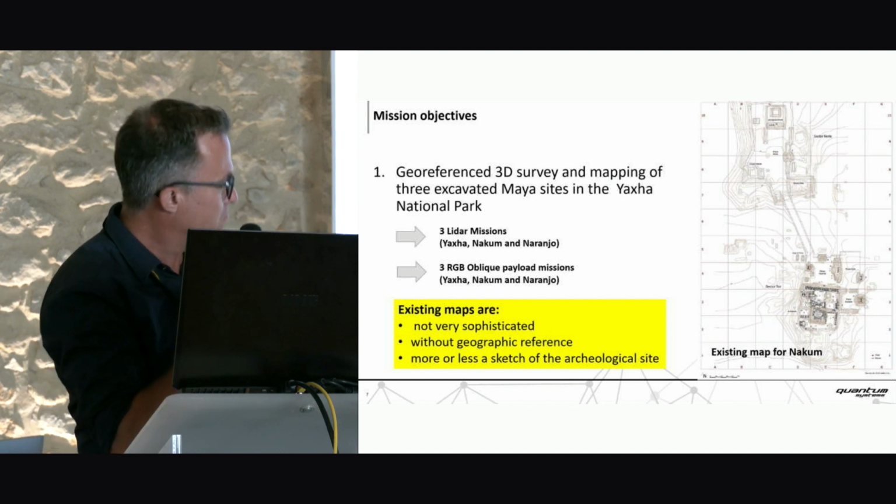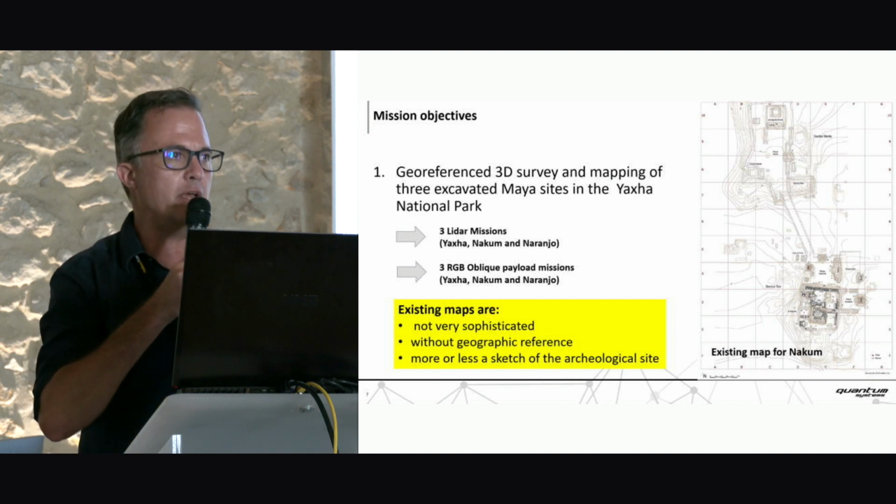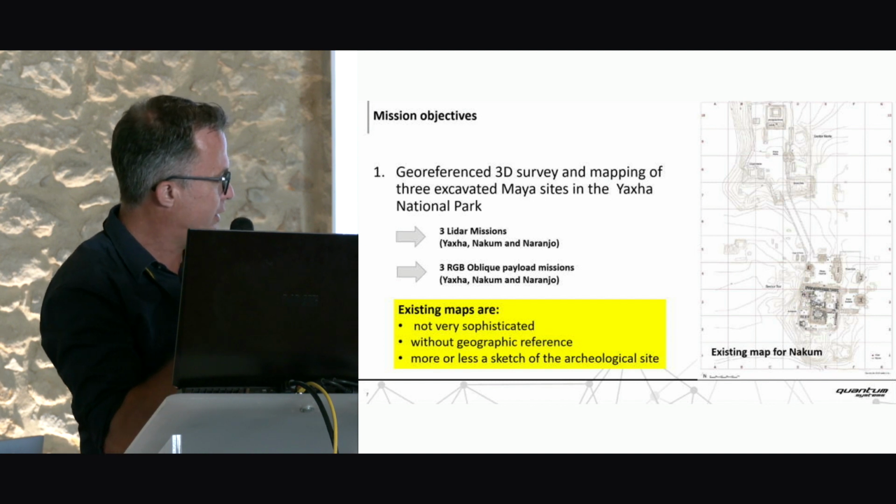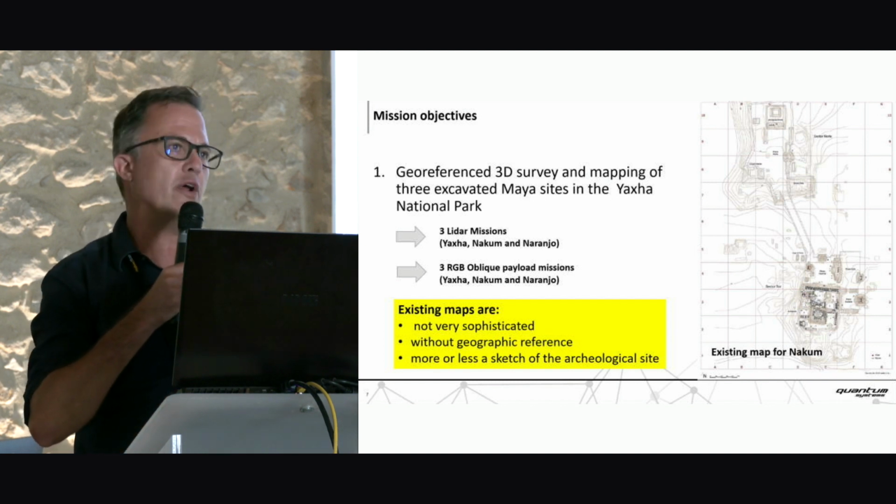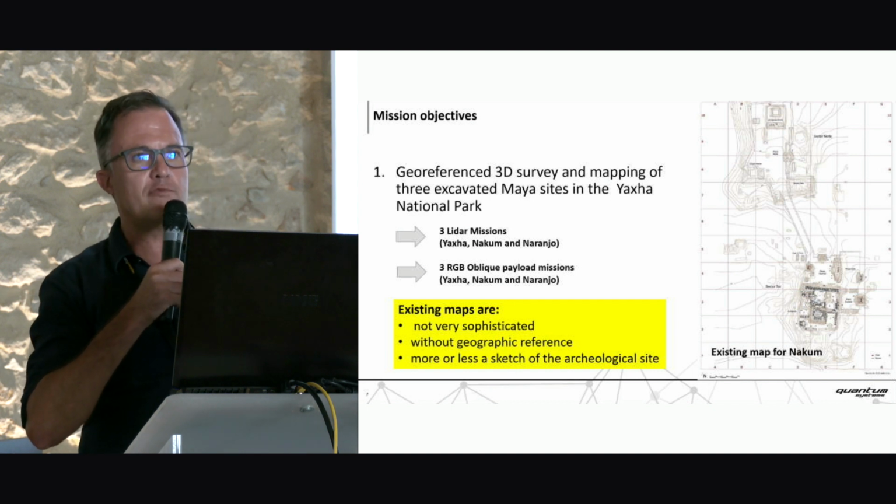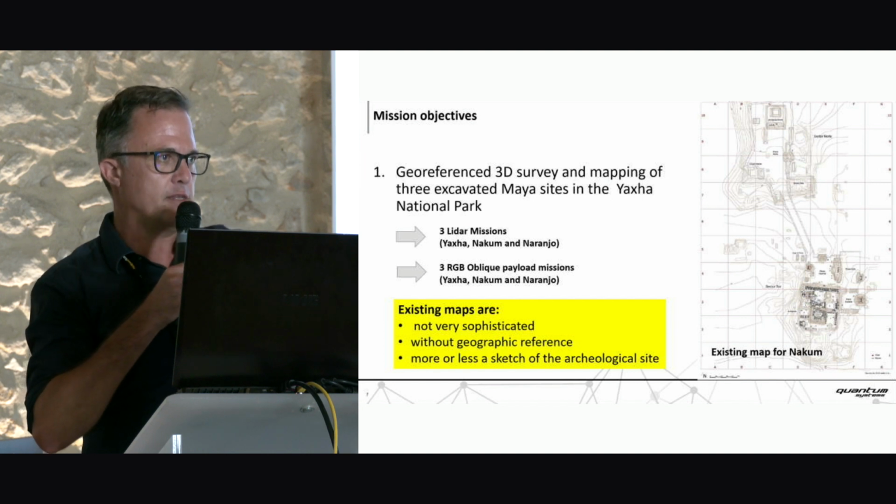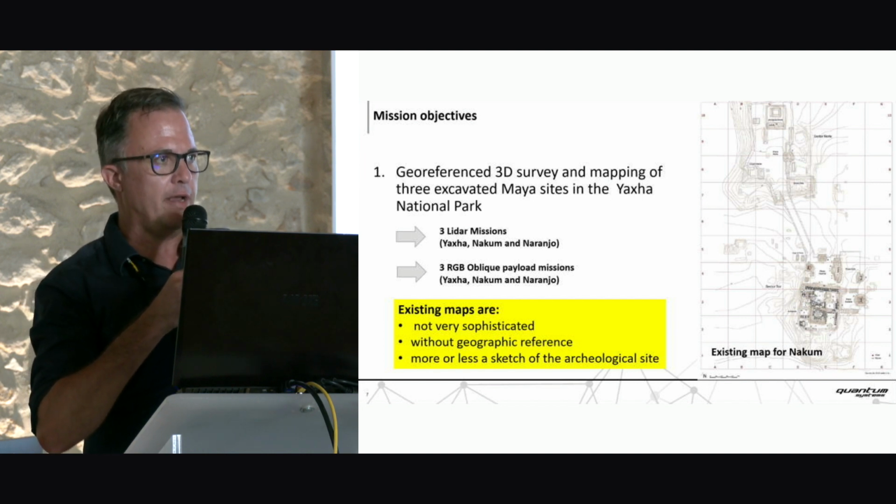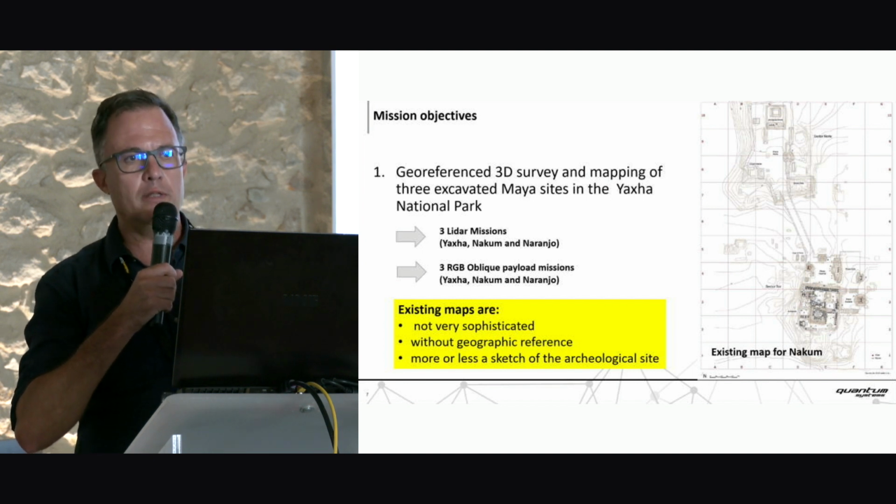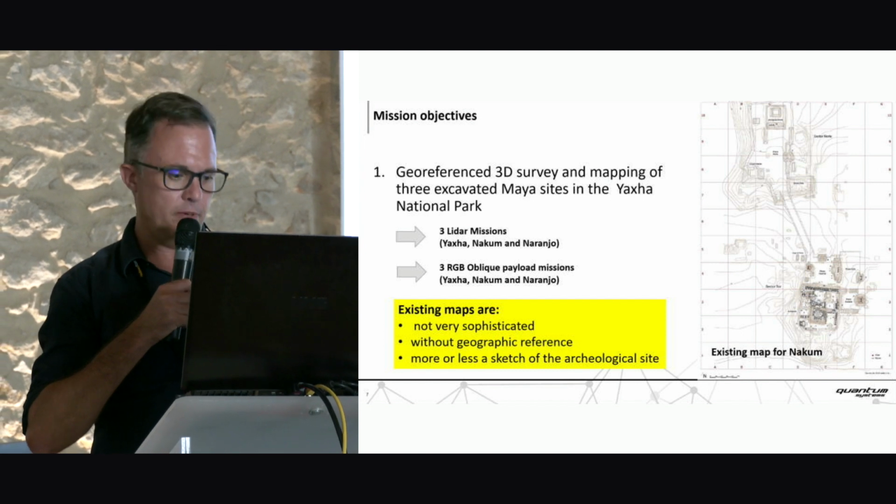You can see one of the best maps on the right side. This is without any scale. It's not georeferenced. There are no coordinates on it, and it's more like a sketch or an archaeological drawing. So for this mission objective, we planned 3 LiDAR flights, one for each of the sites. So there's 1 LiDAR flight for Nacum, 1 for Naranjo, and 1 for Yaksha. And in addition to that, RGB flights with an oblique RGB camera.